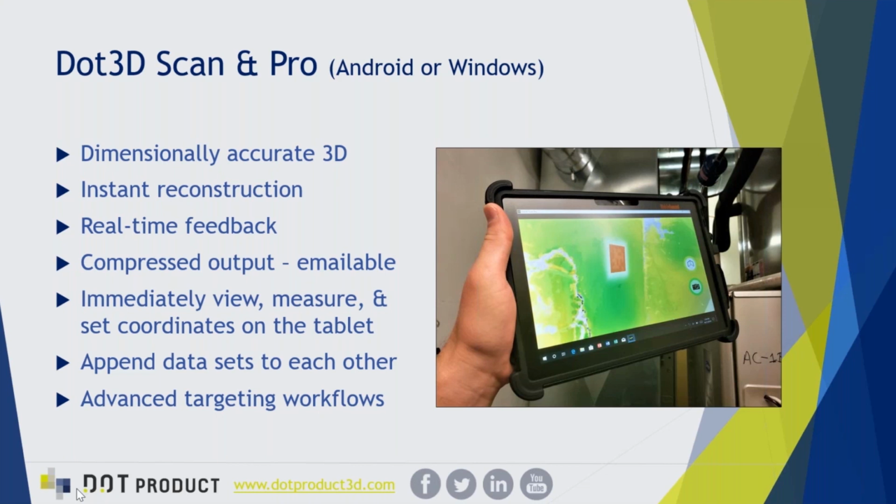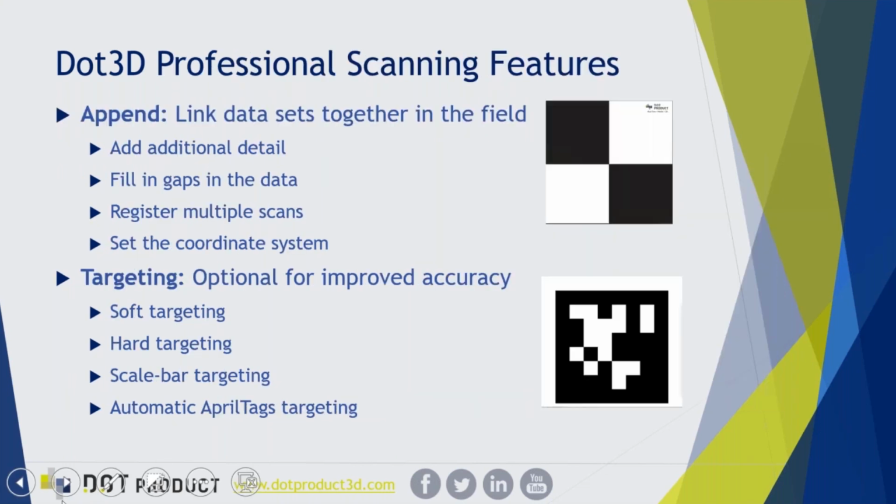As we've already partnered with 30 plus 3D applications, which I'll get to later, that are reading that file format directly. You can immediately view, measure, set your coordinates, crop, annotate, and more right from Dot3D on the tablet. And we have some more advanced workflows for capturing larger areas, adding back to a scan, or adding targeting constraints as well. So a little bit more on those.